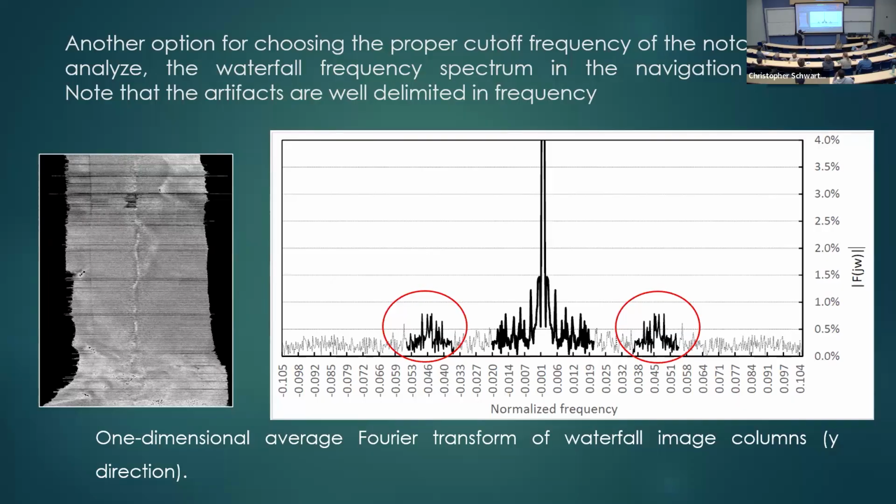And I see that there's some energy here that's strange. It looks like it's exactly in the band of the artifact. So this is what we have to remove. So I can build the notch filter, beginning here and ending here. So the lower limit you can use here.